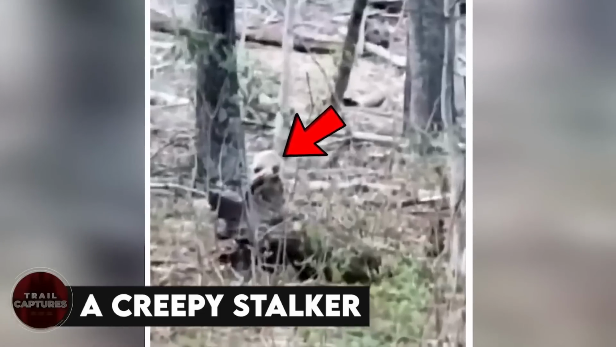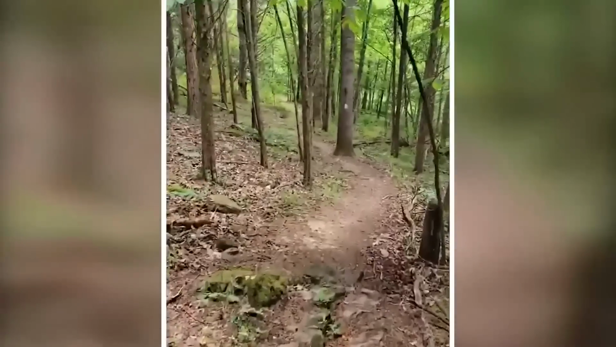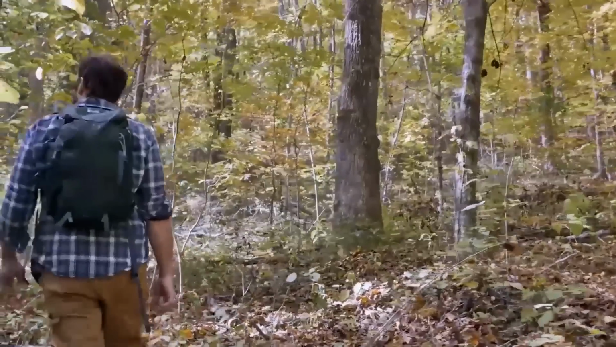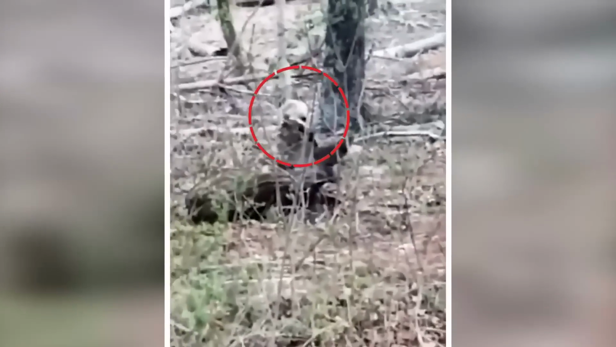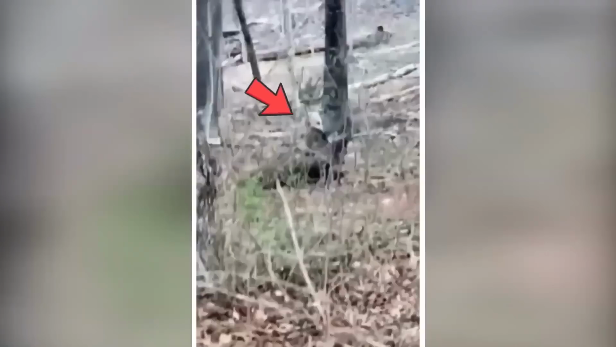A creepy stalker. This footage wasn't recorded at nighttime, but that doesn't mean it's any less creepy. When a man was out in the woods, he happened to hear some weird noises. Curious as we all are, he went to investigate, and this is when he caught this thing looking at him on camera. Was it just a possum, or was it some otherworldly creature? We couldn't get any answers, but you let us know what you guys think.